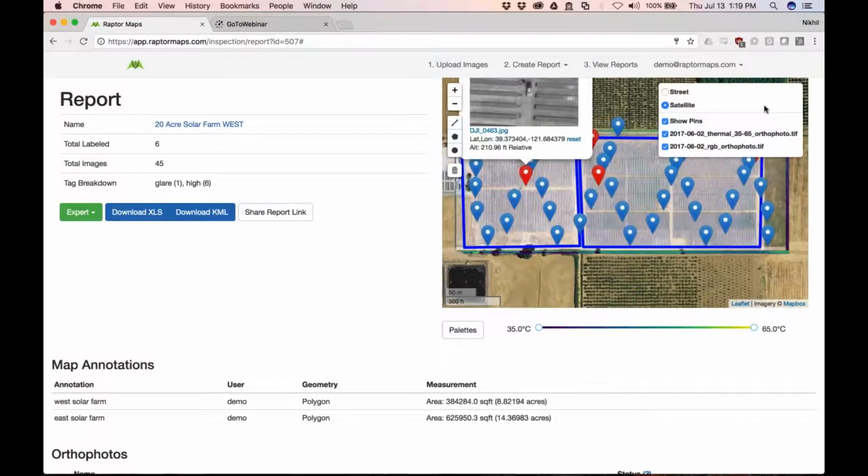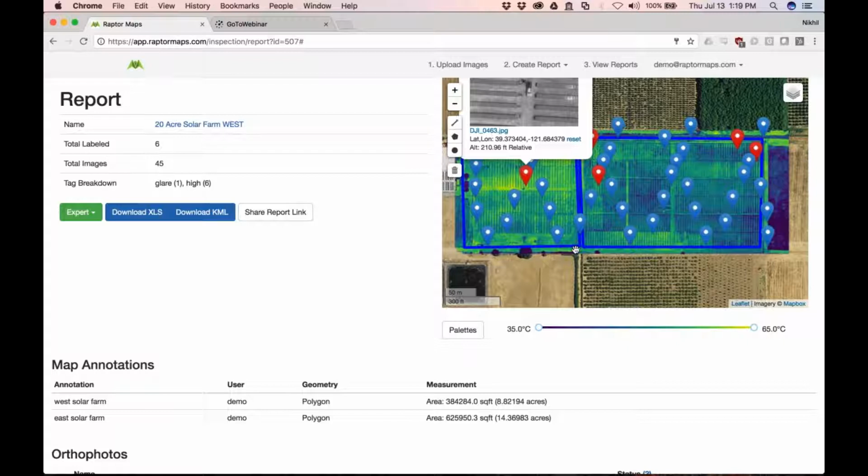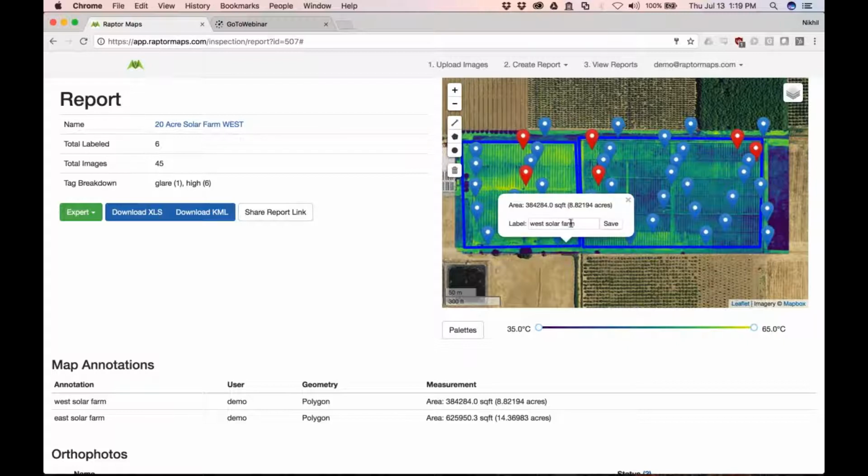For example, if I turn off the RGB, I can isolate the thermal here, and I can make measurements on it. Notice that I labeled the west solar farm and the east solar farm here, and those measurements, those areas, have already populated down here. Now, the other thing you have available is the deliverables panel, which is up here, and we'll talk about the different types of deliverables you can generate. But one of the things that John mentioned earlier is the ability to take a really large area and hone in on the parts that you care about.